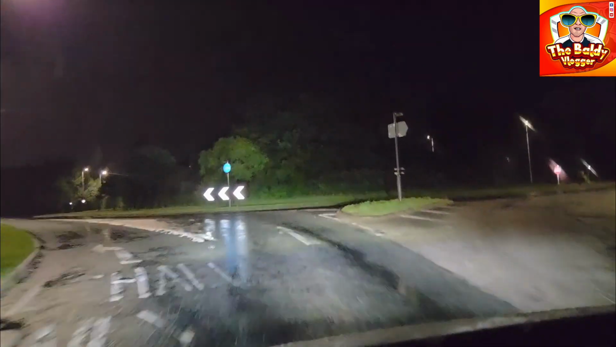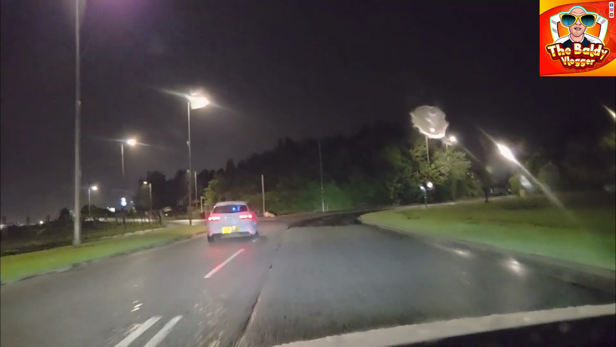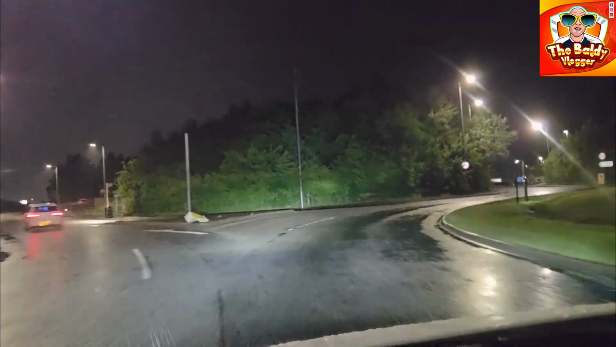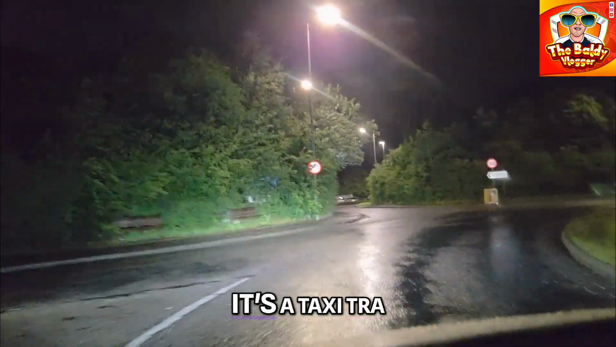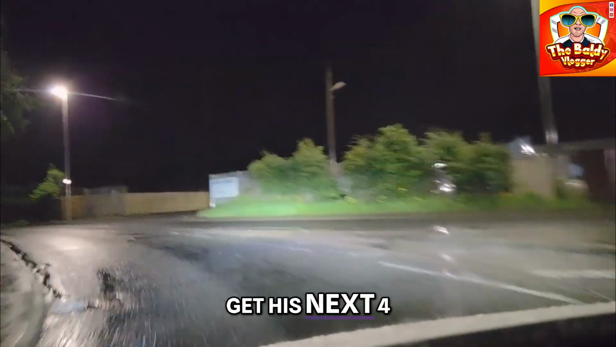You can overtake me on the motorway. Oh, there he goes. Oh, well done. Give me a flash. Say well done. Look at that. It's a taxi driver, a private hire driver. In a rush to get his next £4 fare.